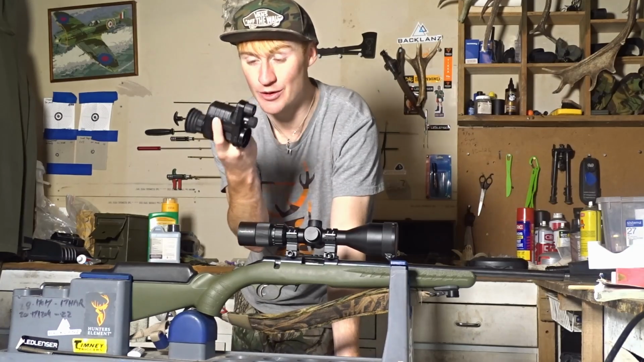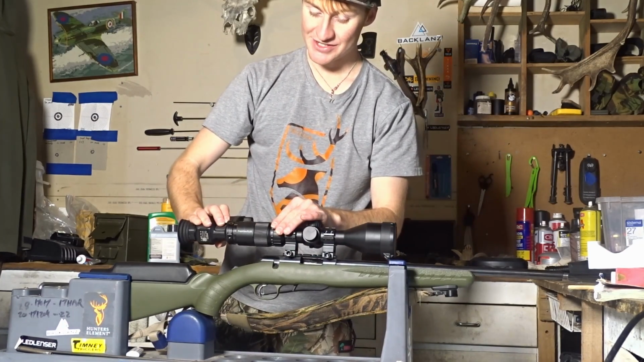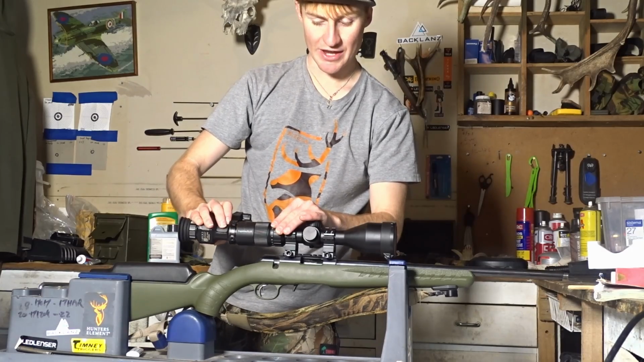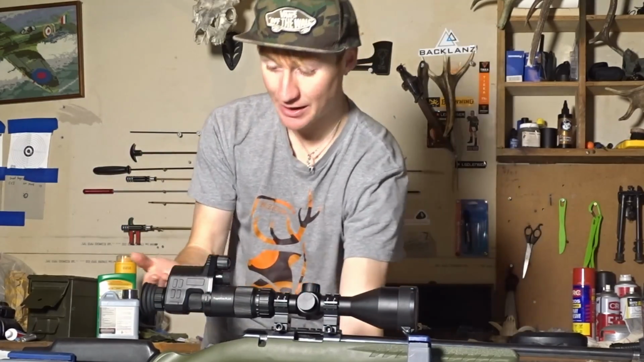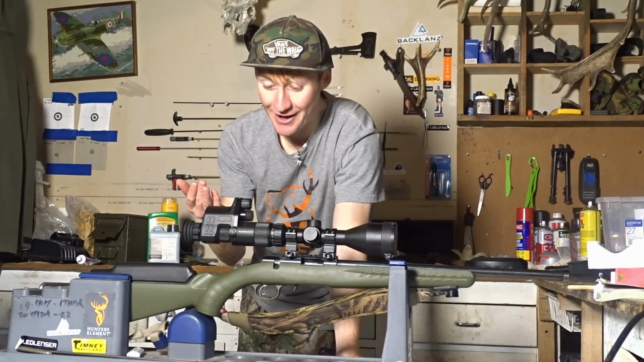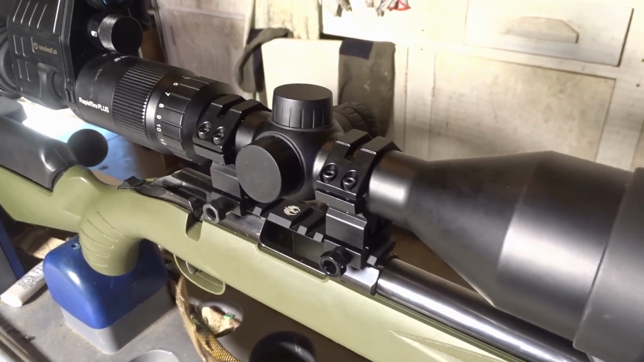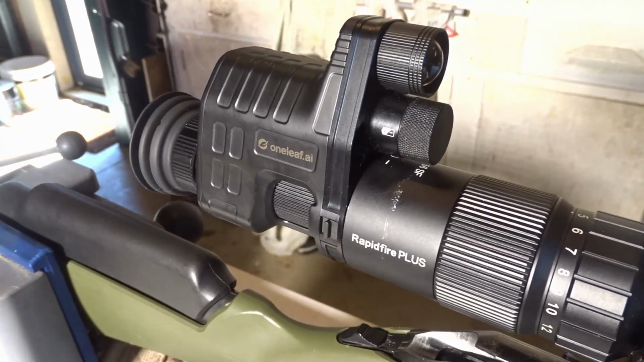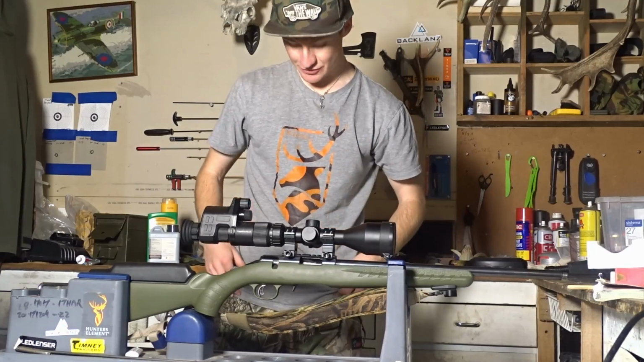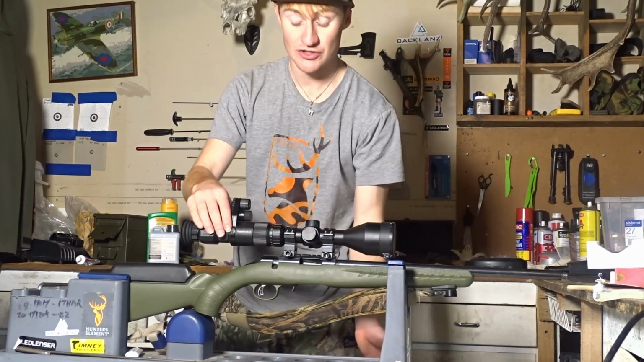So you look through it, and the cool thing is, check this out. It is designed, once you get the angle right, there we go, to click into the scope, and then it becomes just part of the scope, which is pretty wicked. I'll give you a bit of a close-up of them, to overlay on top of this. I think it's called the NV100 Plus. It's like a kit. They send you the scope and the night vision binocular as well.